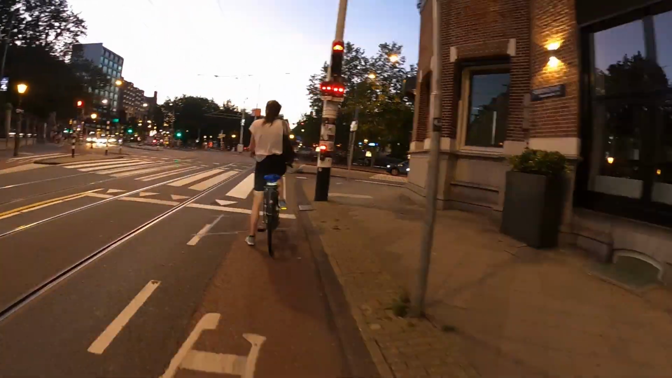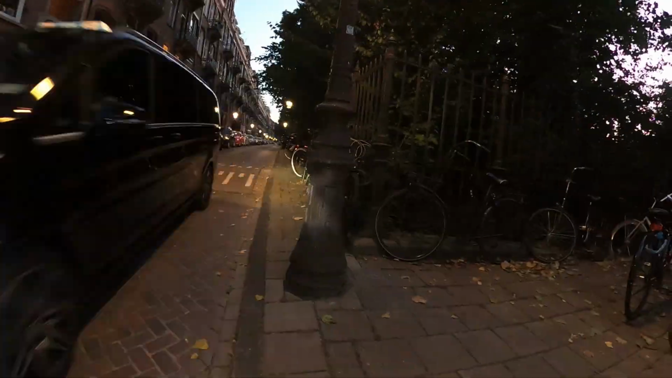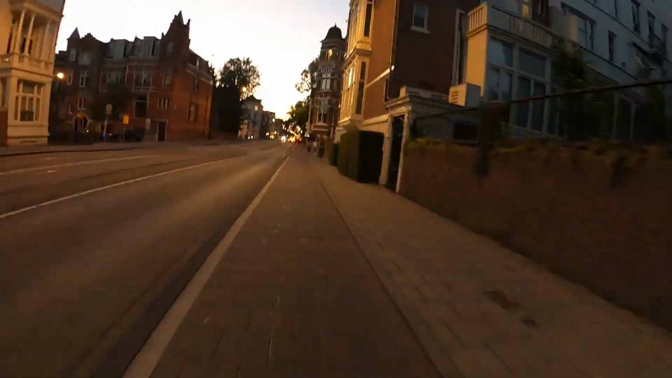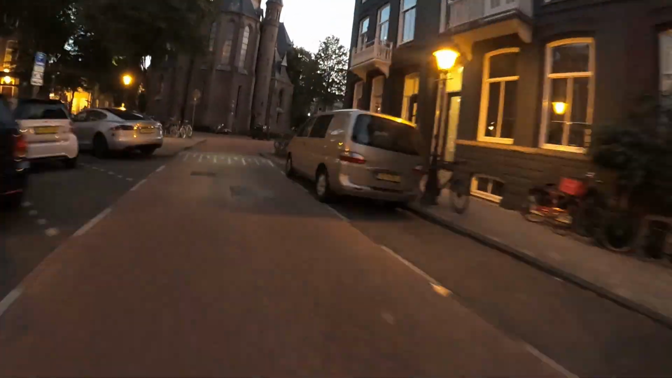you see something and you think it's something that's actually 3 miles away because it looks pretty similar, so it can throw you off. But I've got quite a good sense of direction. I enjoy just cycling around and figuring out how different parts of the city link up.